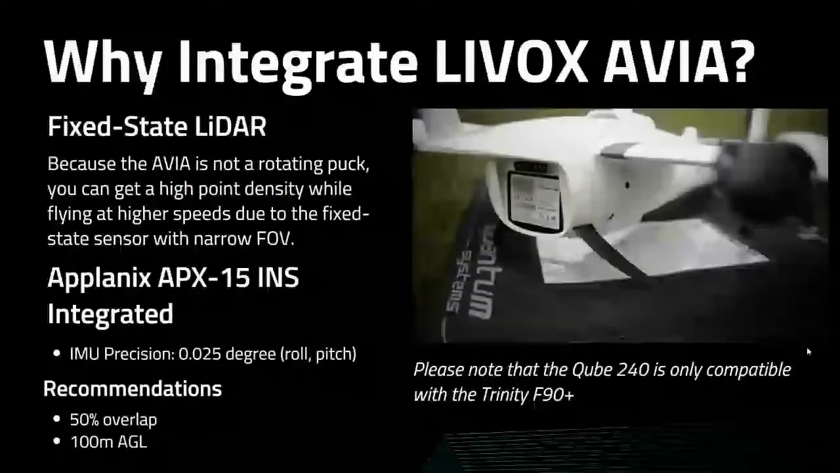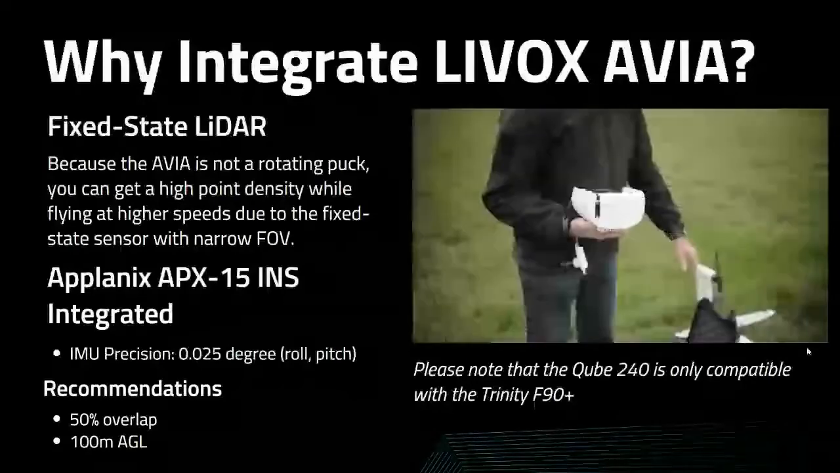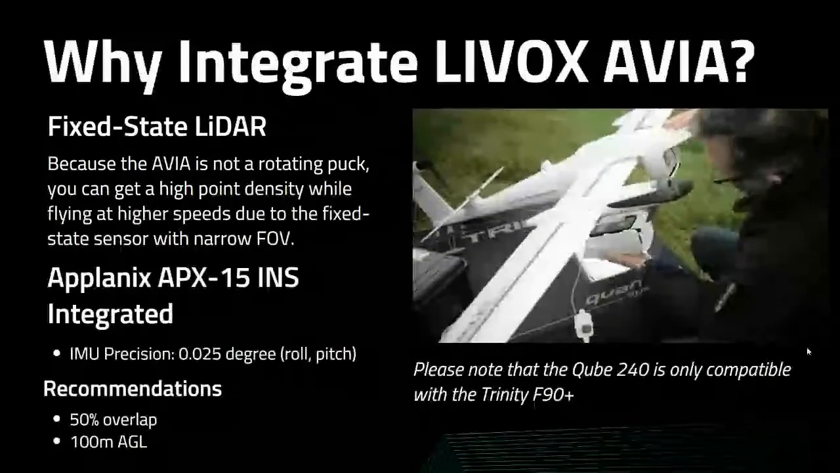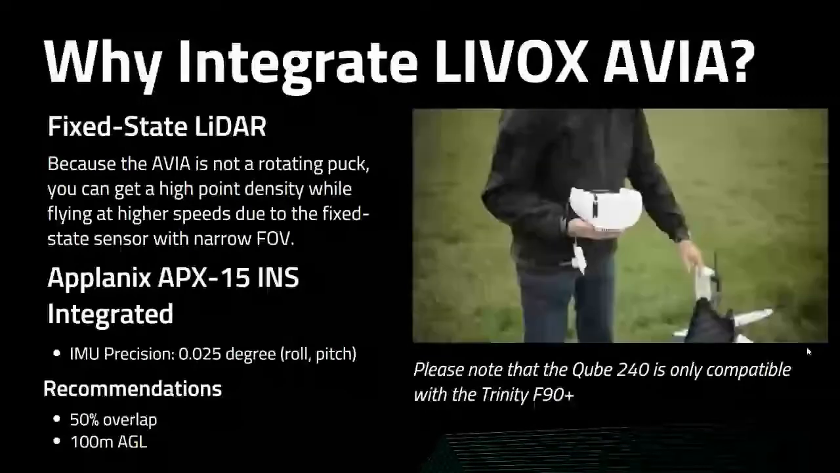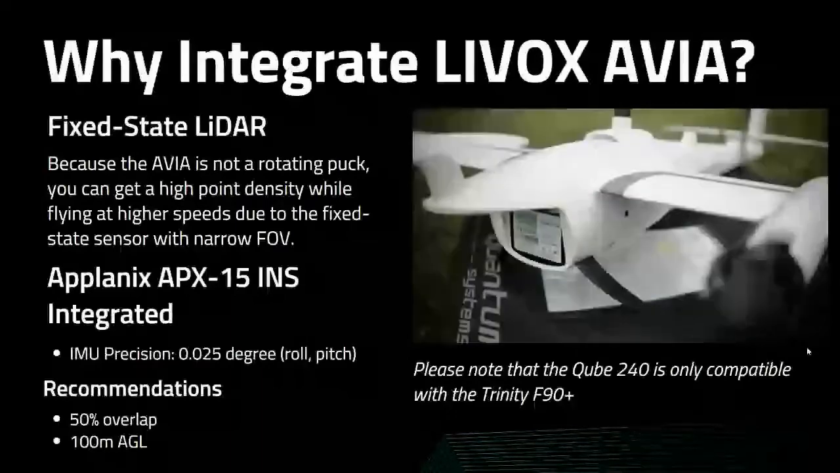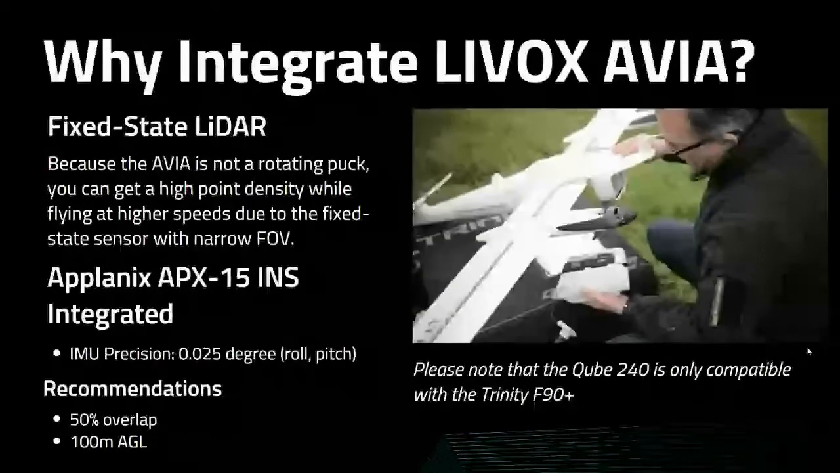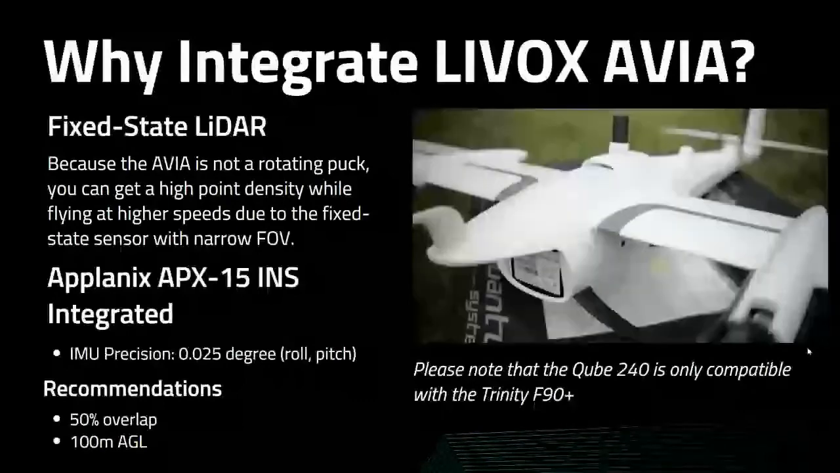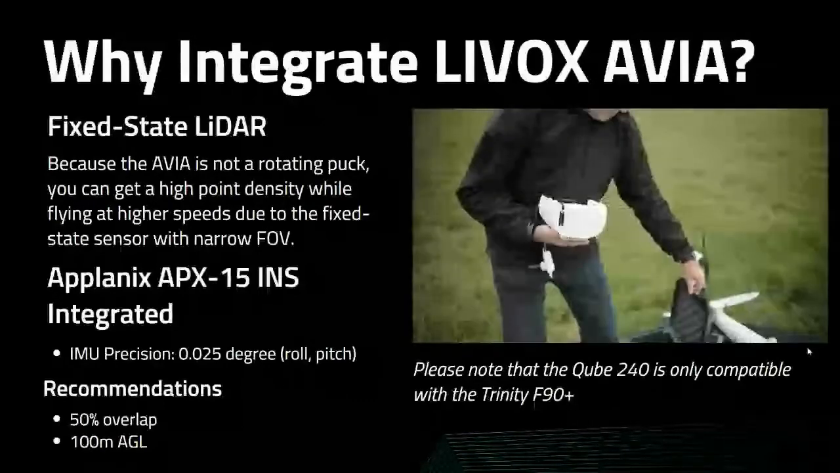So why integrate the Livox AVIA rather than, again, a number of other sensors on the market? Well, it's a solid-state LiDAR, so it's not a rotating puck. So what this means is even though it's 240,000 points per second, those are all shots straight down. We're not losing any stray points to the rotating puck and cutting them out. So we get a really high point density while still flying at higher speeds due to the solid-state sensor and a narrow field of view. So the AVIA, on the fixed wing or a multi-copter, is really going to give you really dense point data flying at higher speeds.